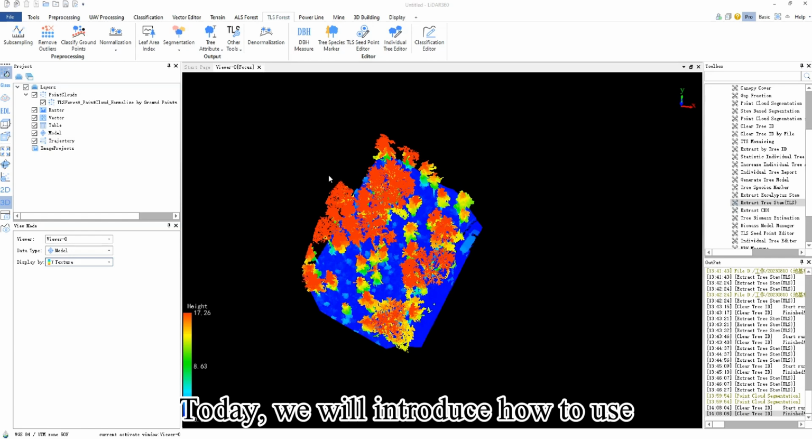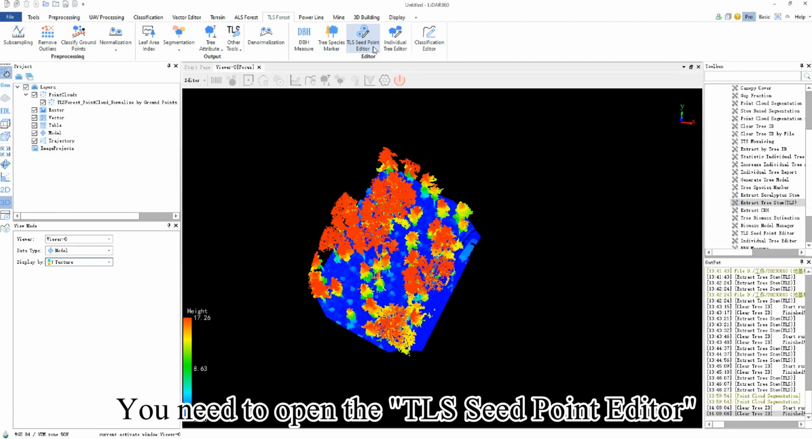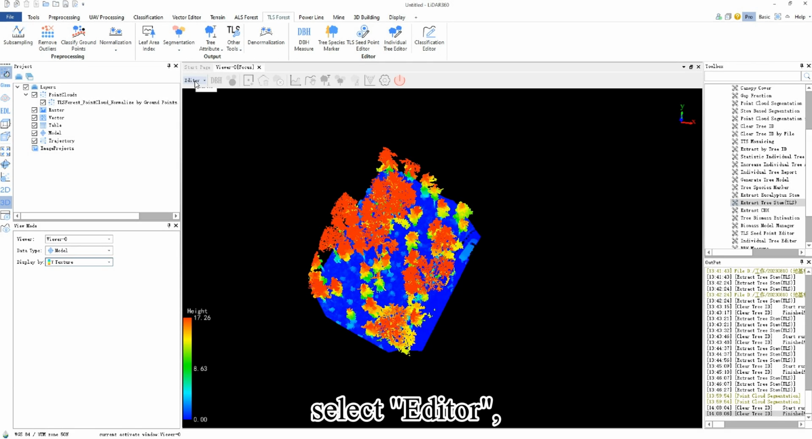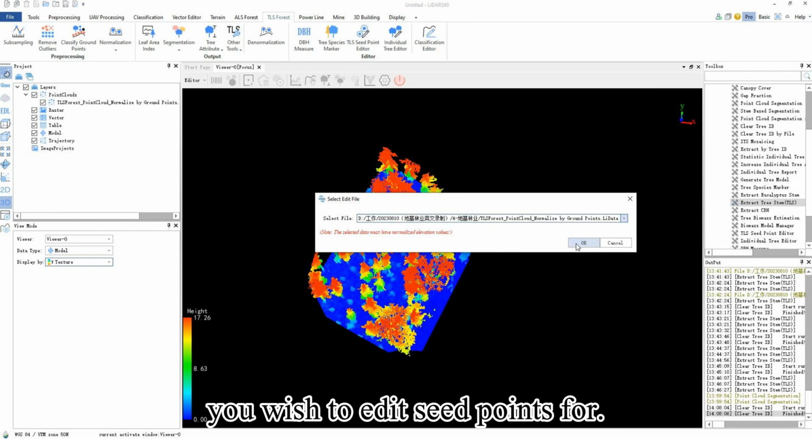Today we will introduce how to use TLS seed point editing in LiDAR 360. You need to open the TLS seed point editor. Under TLS Forest, select Editor, click Start Edit, and then choose the point cloud you wish to edit seed points for.